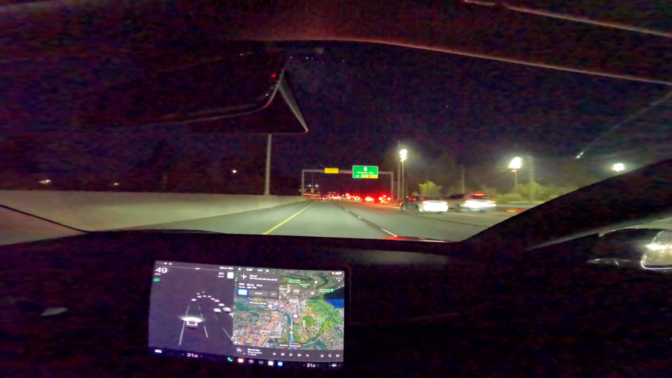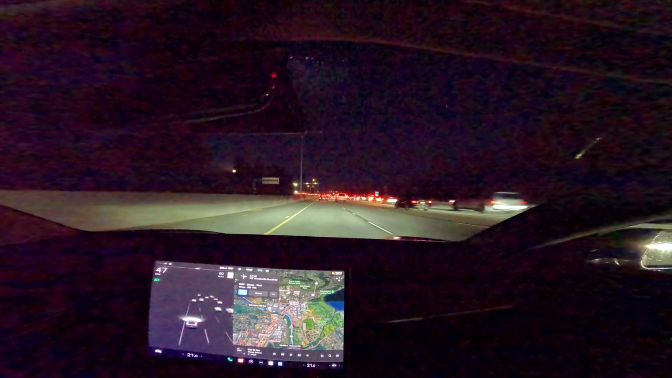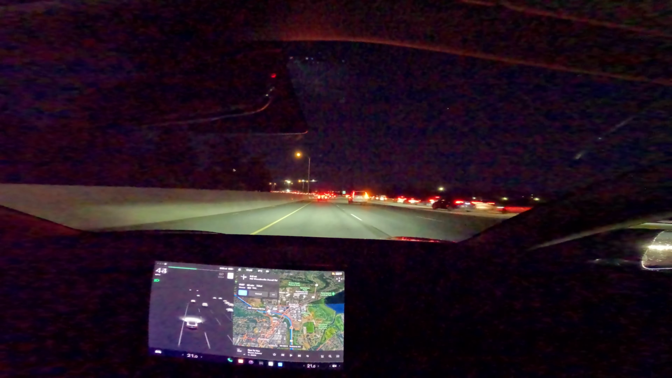it tried to get in the wrong lane to get onto the freeway. Then getting on the freeway, it looked like it was going to zip through a red light that was filtering traffic.